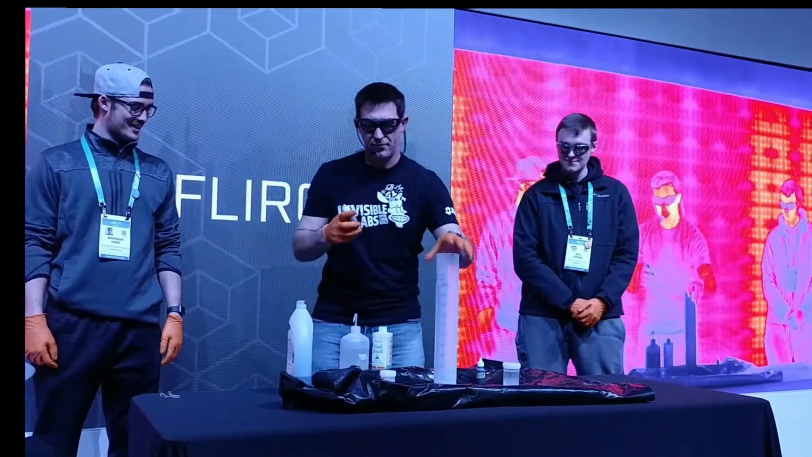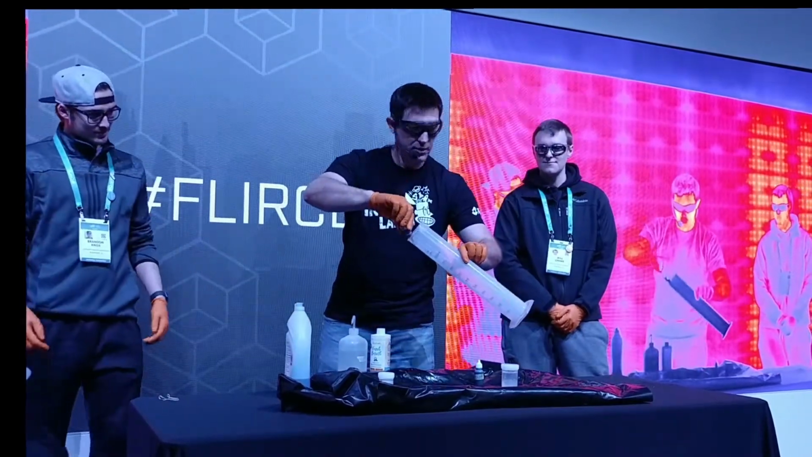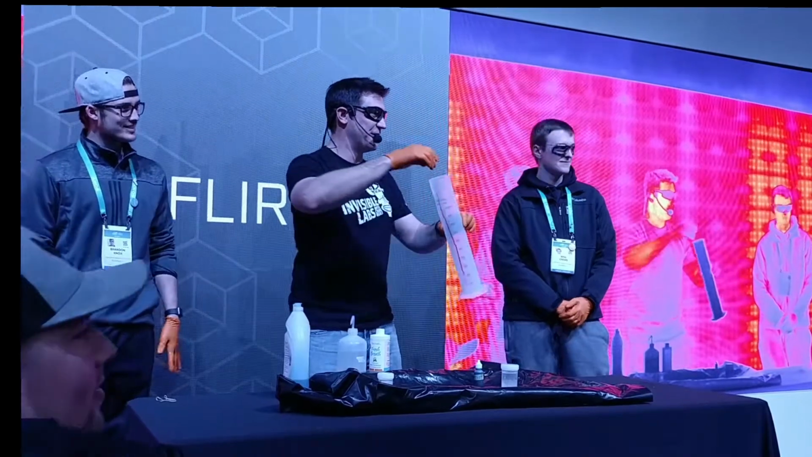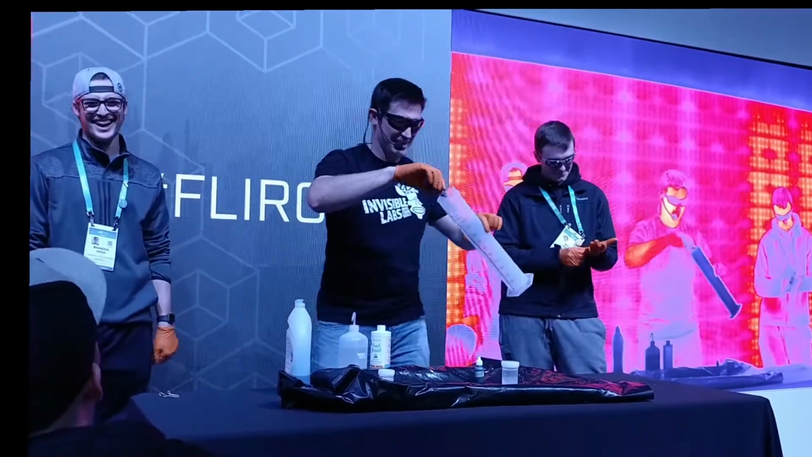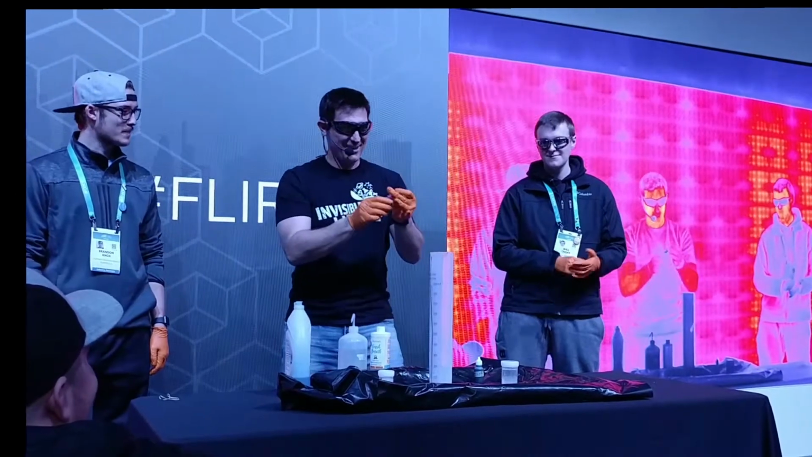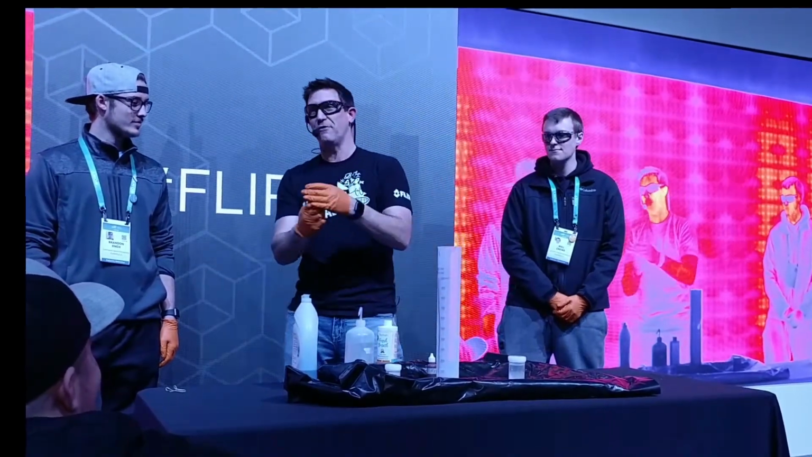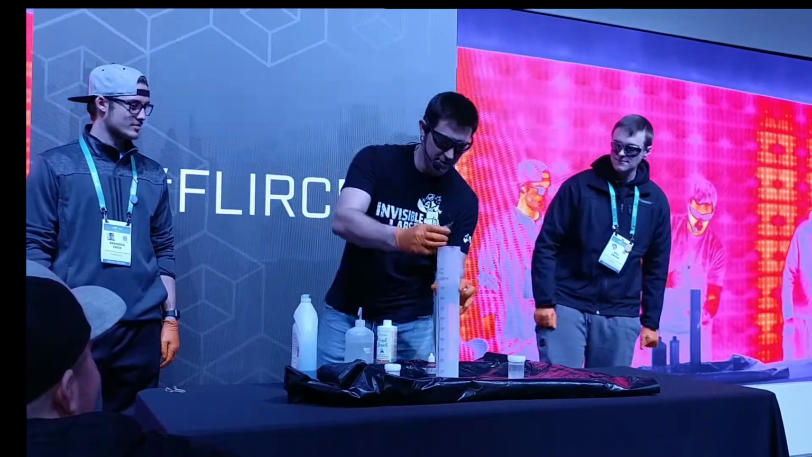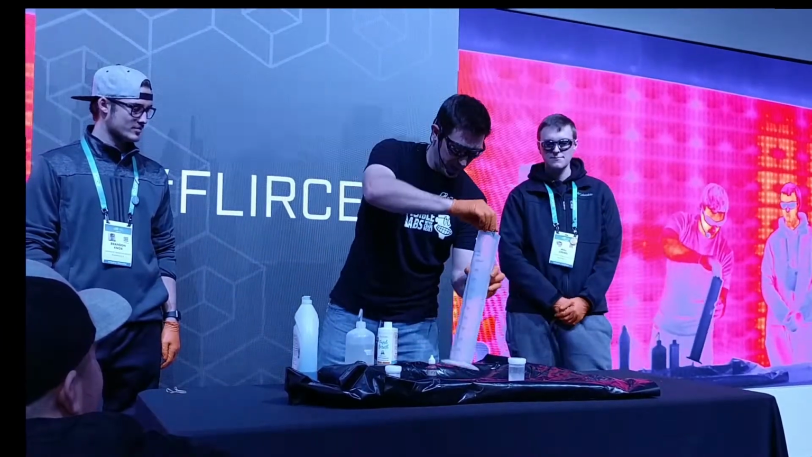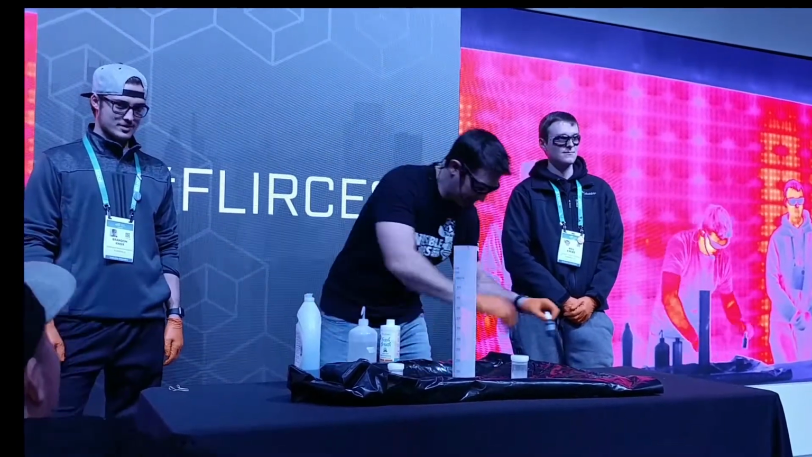But if we're going to make elephant toothpaste, it's a well-known fact that elephants love cinnamon. So we're going to put it. It's actually food coloring. I don't want it to be mad at me. Okay, we're going to call it cinnamon just for the time being. And it's also a well-known fact that elephants love mint. So I've got some mint over here that we're going to add to it just so it looks nice and pretty when we're all the way done.